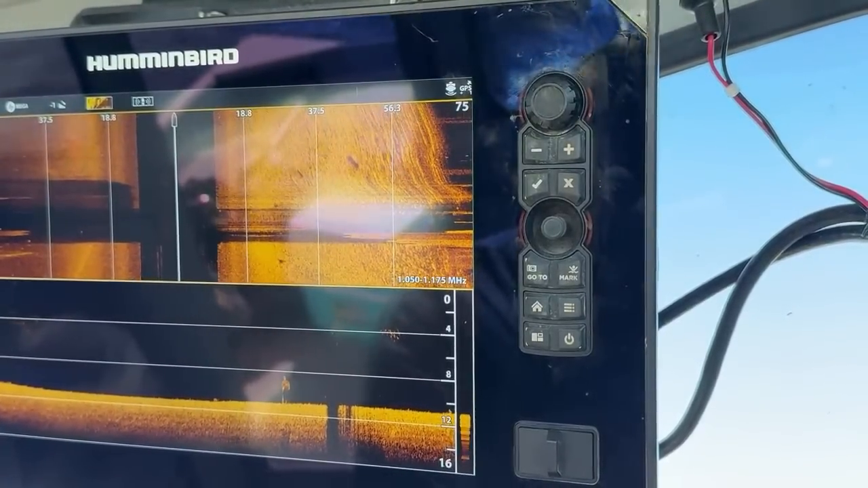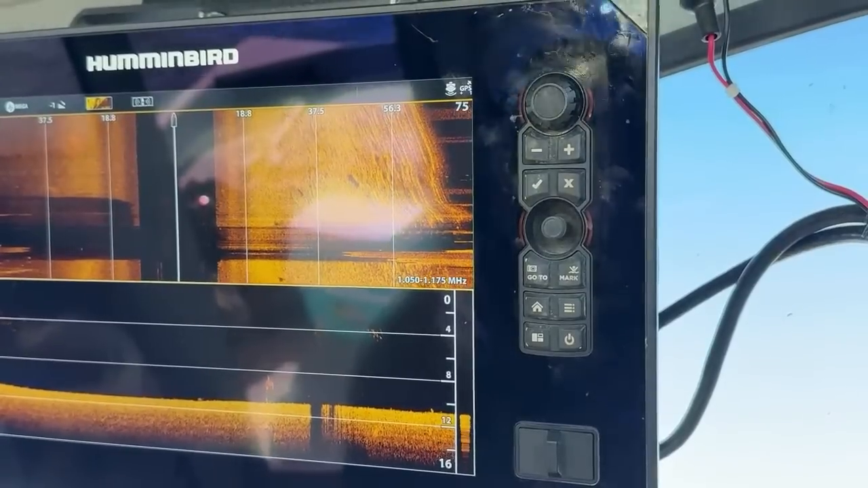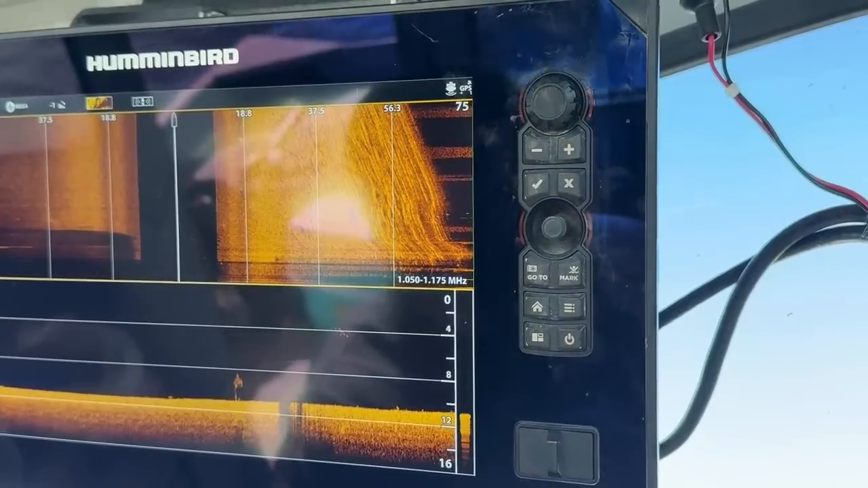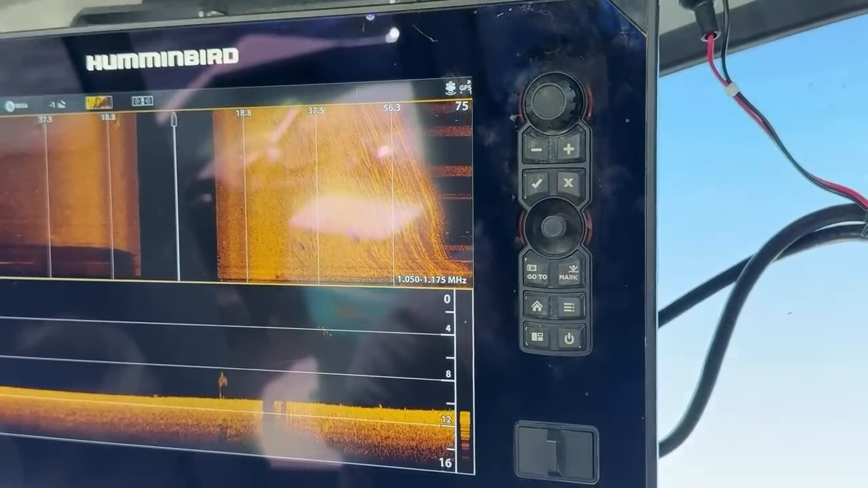Why does the car show on both sides? So the reason that the car would show on both sides is if we went right over top of it, and it split it.